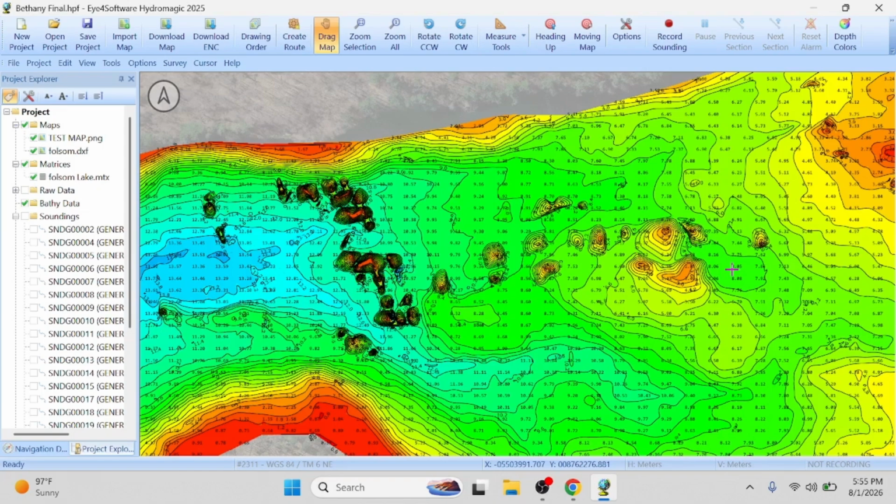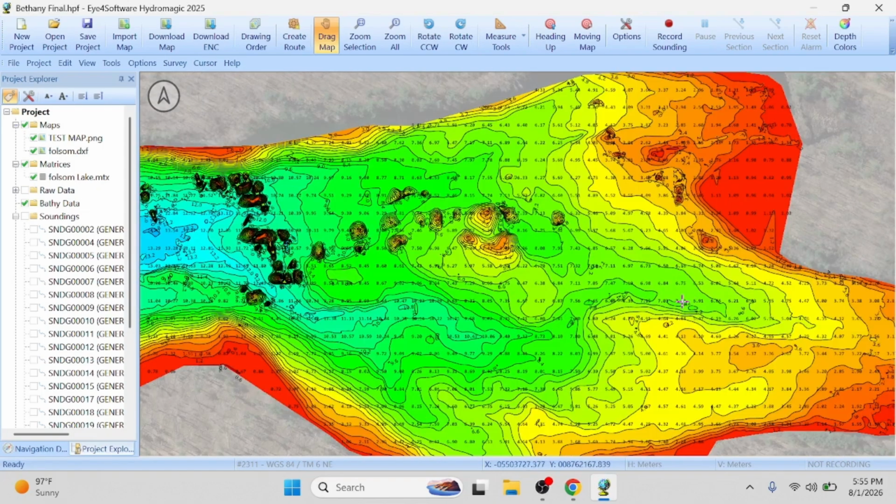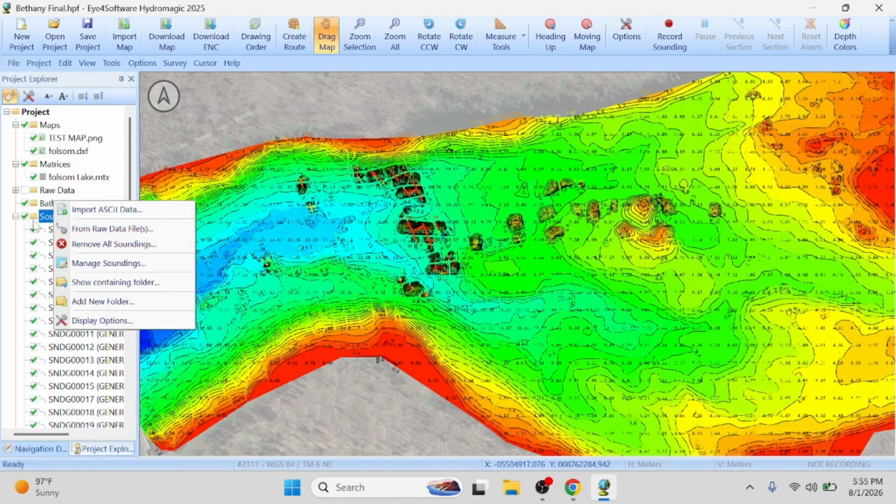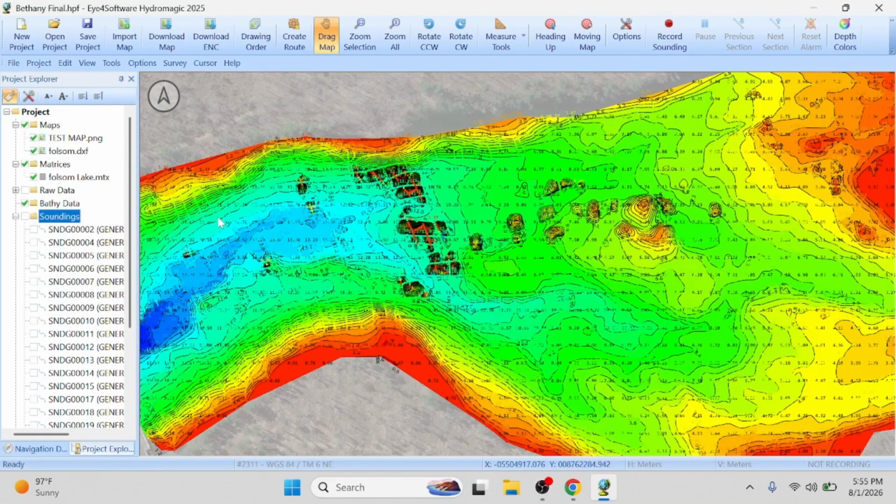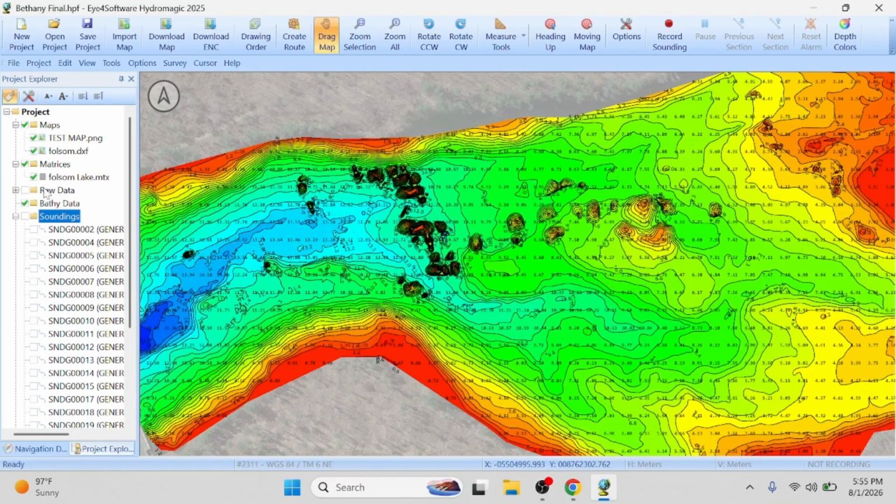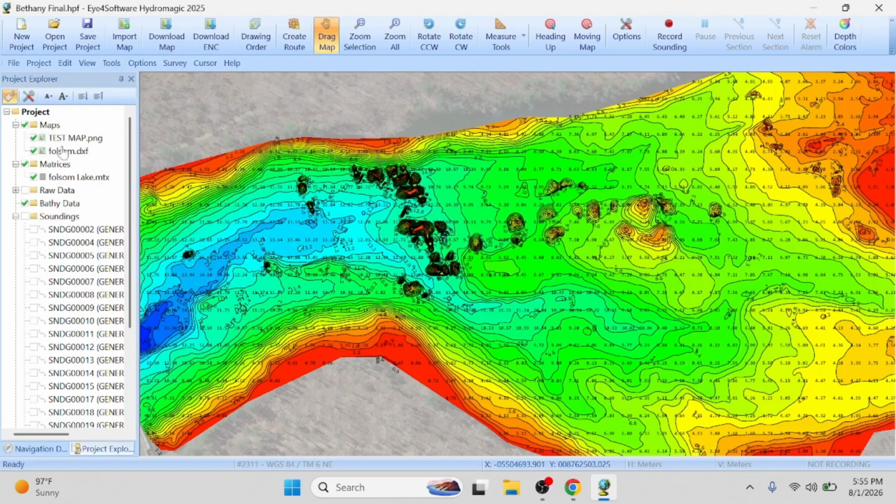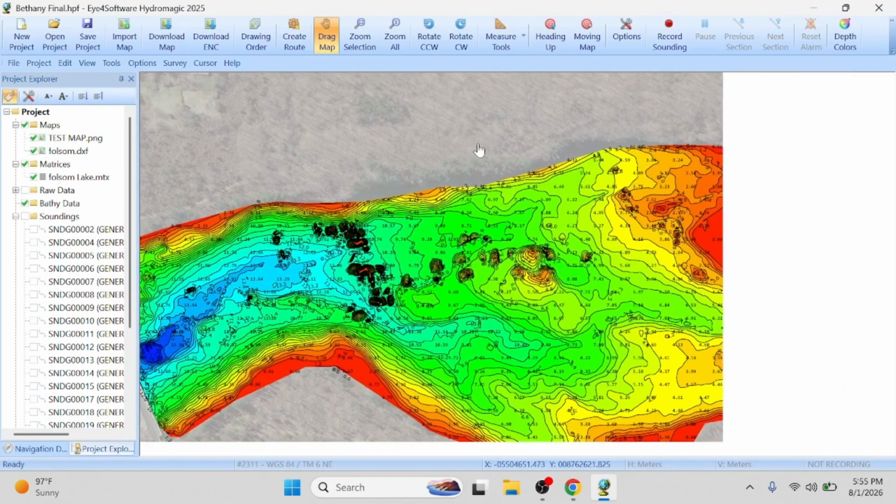To tell you honestly, I would like to go back and find that one and redo the soundings. I've done it many times before. I'll come in here, right click, and remove all soundings. Then I'll go back, take my raw data, go to tools again, and generate soundings. I unload the matrix and the contours, and as long as you have the raw data, you're good to go.